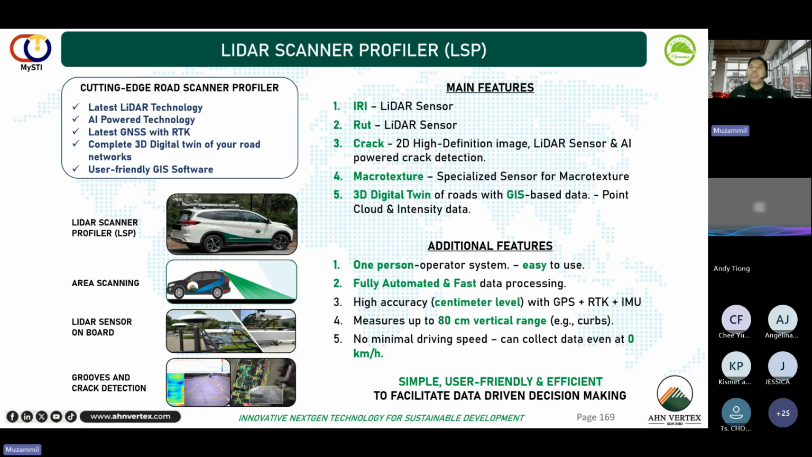So when you're talking about main features, first of all, you must give the data that the conventional profiler gives. First is IRI. What is IRI? IRI is International Roughness Index, which will tell you how rough the section of the road is. So the higher the value, the more uncomfortable the ride will be. Rutting is actually the horizontal surface of the road. So the same thing, the higher the rutting, the worse the road is.